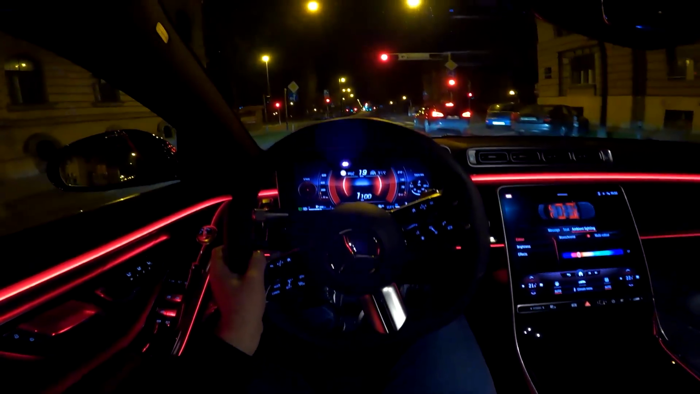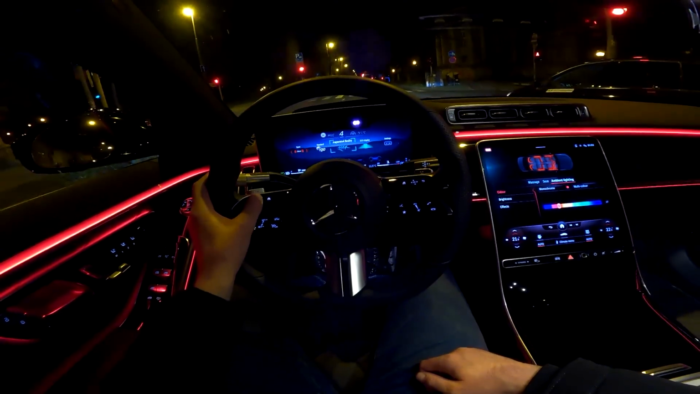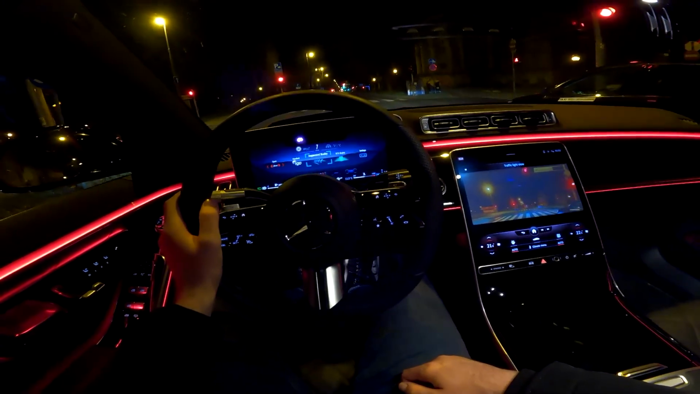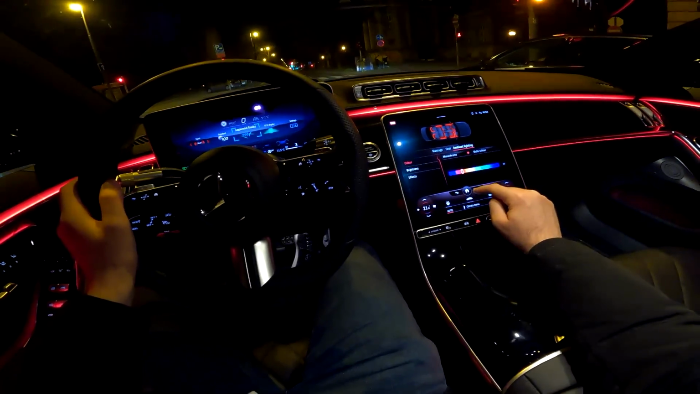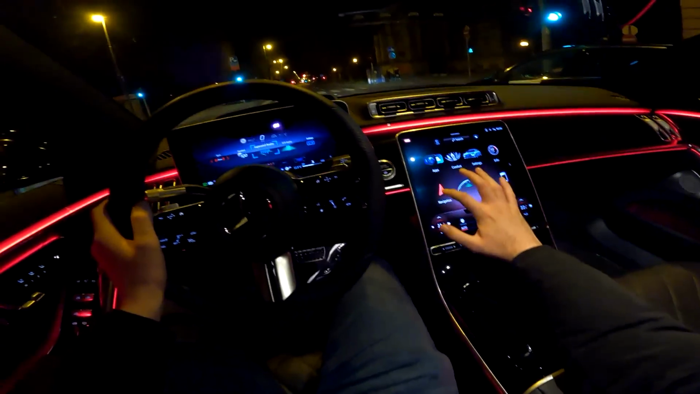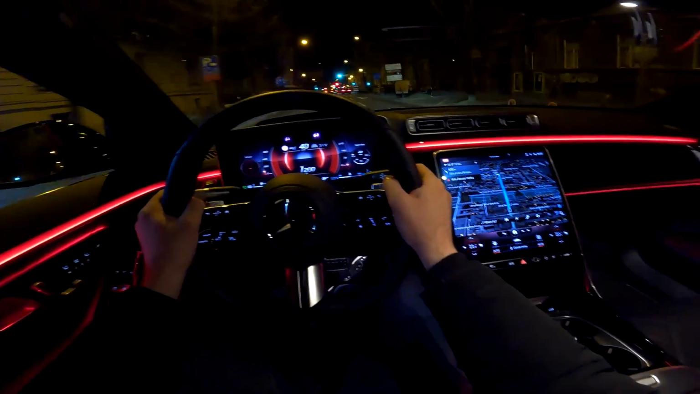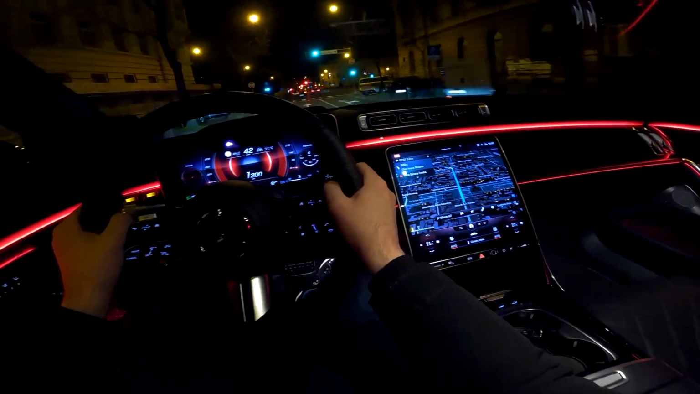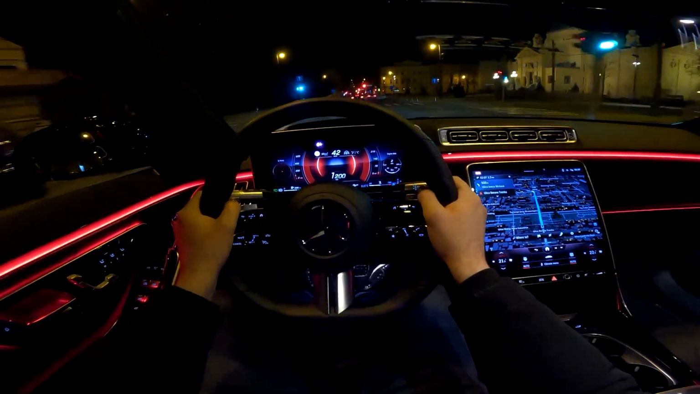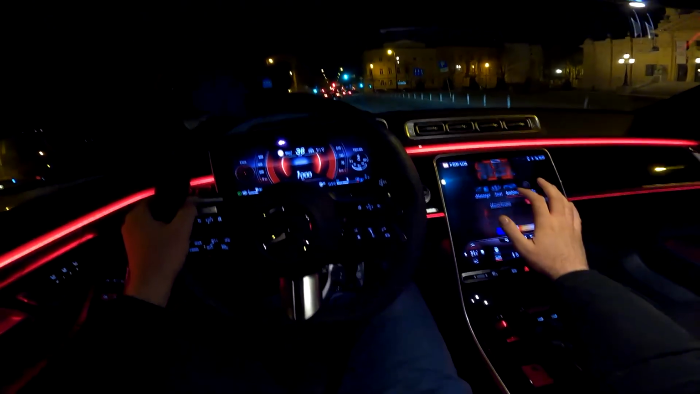Now I'm not sure if you are able to see the head-up display, but we have the augmented reality there, and I will actually turn on the navigation right now so that you see how it looks. Alright, so there we go. Let's put actually the ambient lights back to blue.